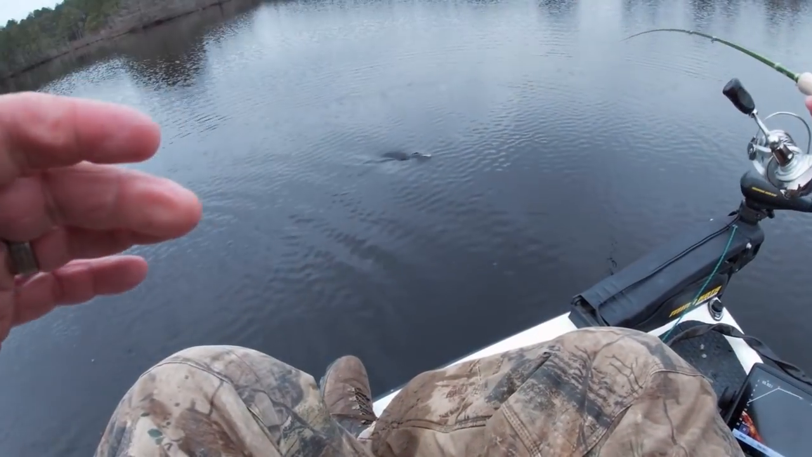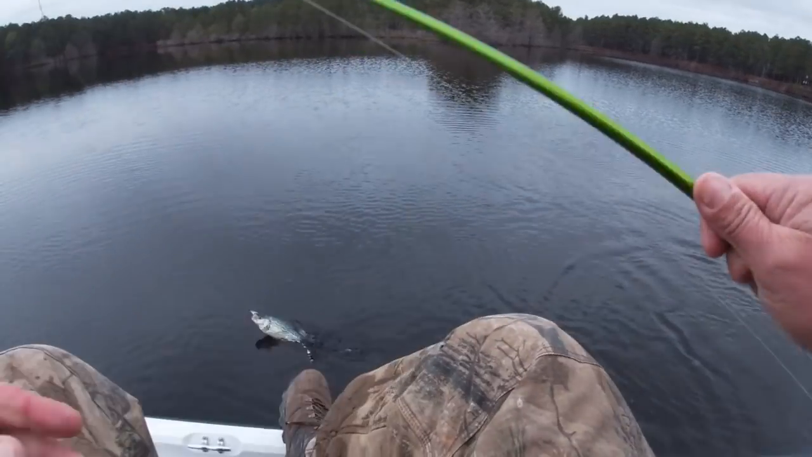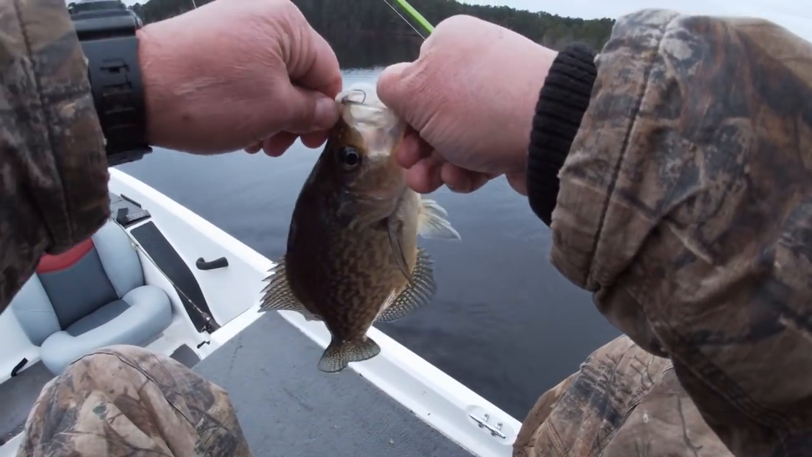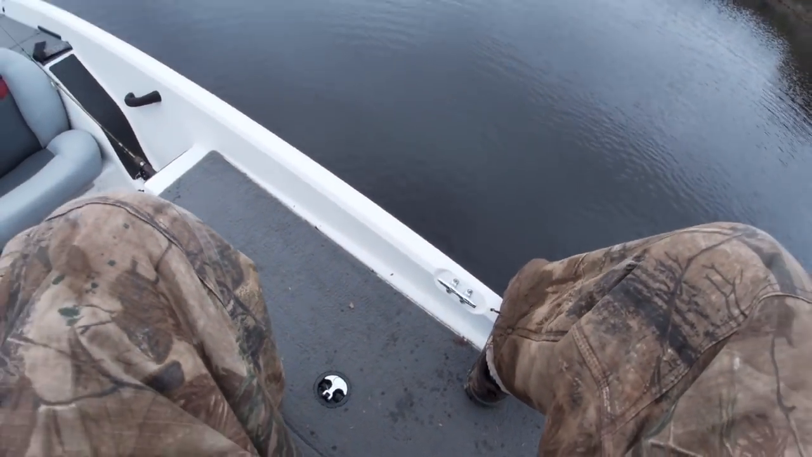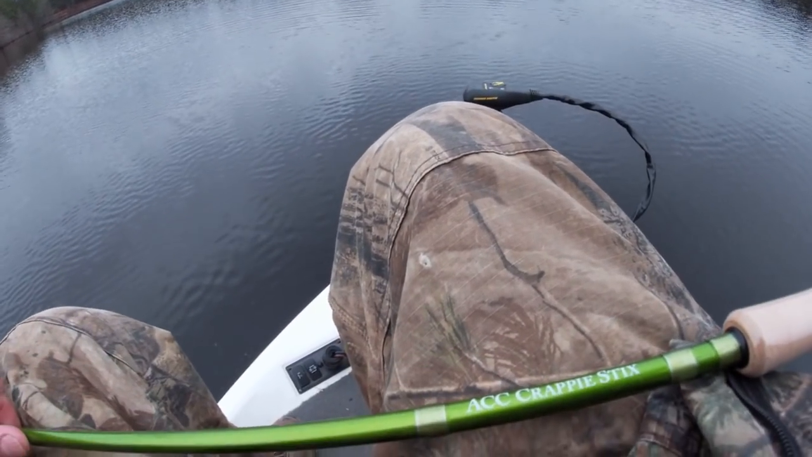All right, boys, I sniped another one, and he is one more nice crappie. He is a good crappie, y'all. Boom. Good crappie.